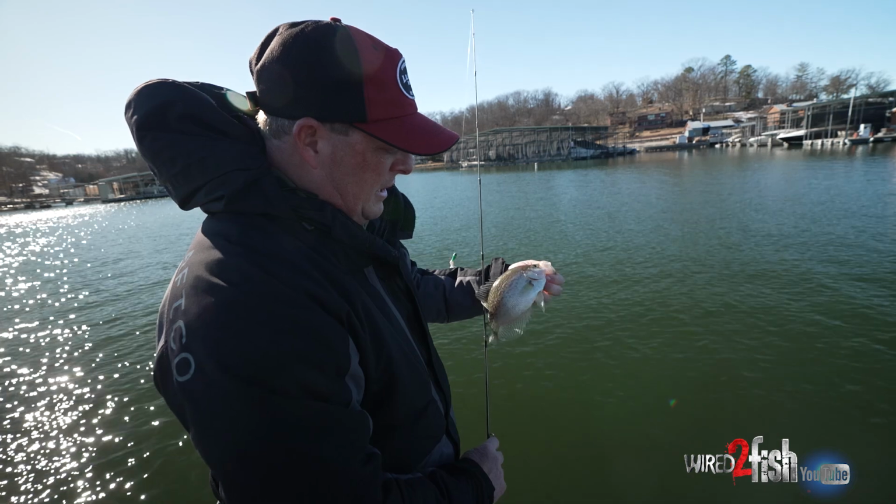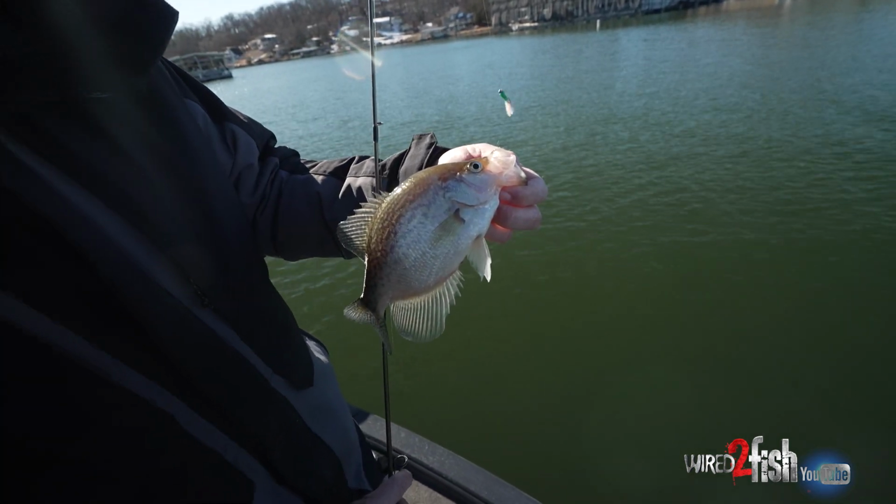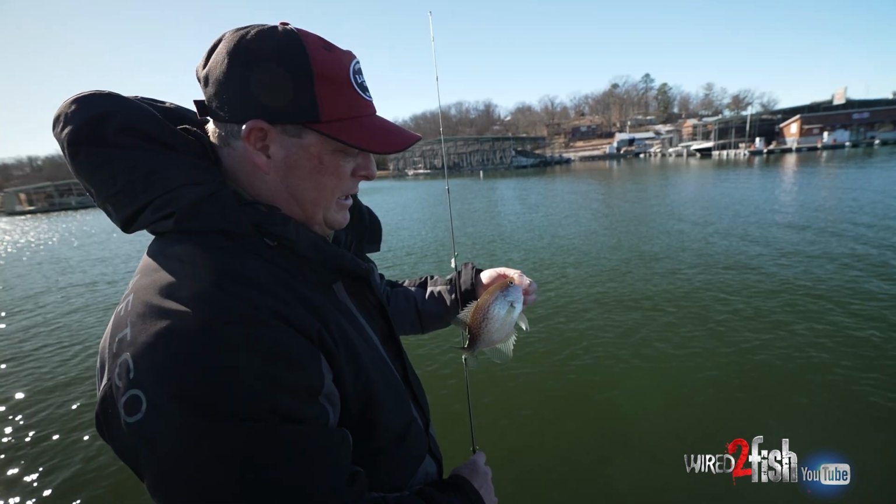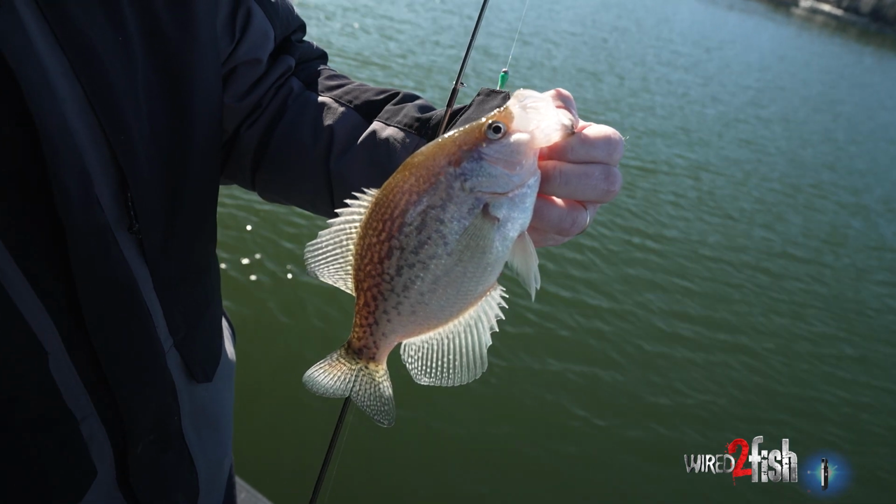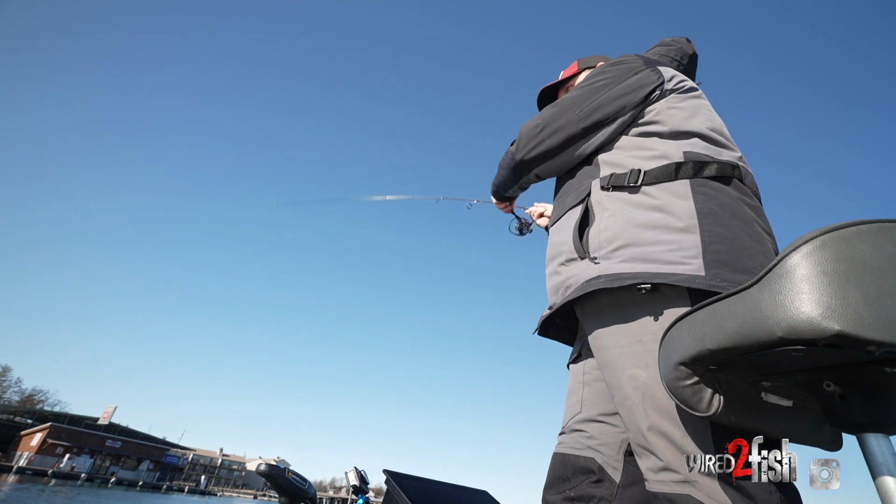So as you can see, we've sat here for a little while now. We're continuing to catch them, but they've slowed down. They're not as hot as when we first pulled up. And I've just gone a little bit deeper, and I started doing a combination of going slow and going fast. Sometimes you can even change up your colors, and sometimes that'll fire them up again.